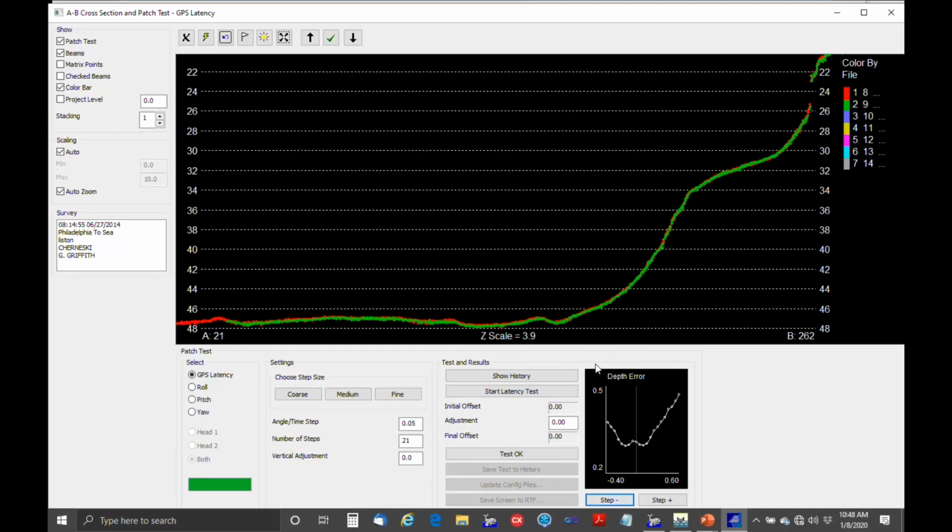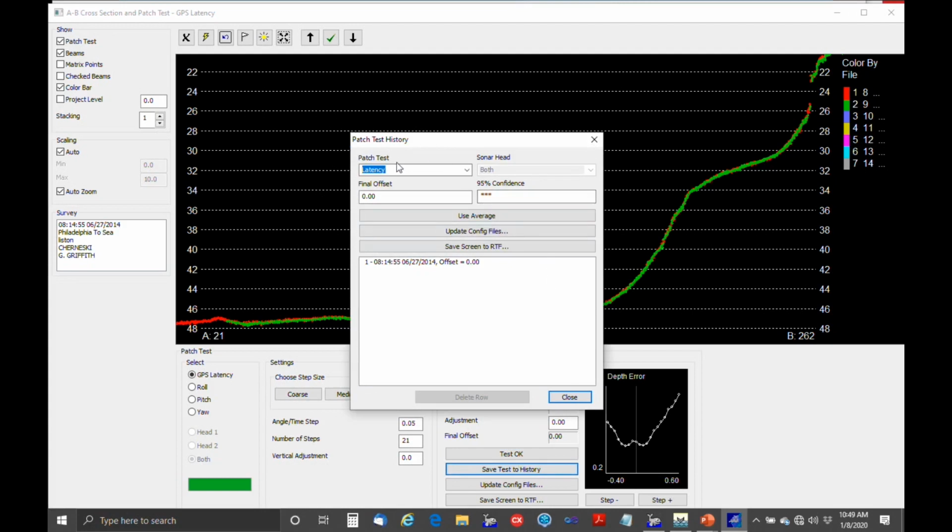And then when you're happy with the result, you click Test OK. If you're not happy with the result, you just close this out and try something different. But we'll just say Test OK. And then we have various options here. So you can save the test to a history file. If we click on that, what we'll see is those patch test, final offset 0, and then the time and date of the testing. So this is nice. If we continue to do this over multiple tests, it'll start building statistics. And like I say, it'll home in on the true correct value with some level of standard deviation, which should be fairly small.